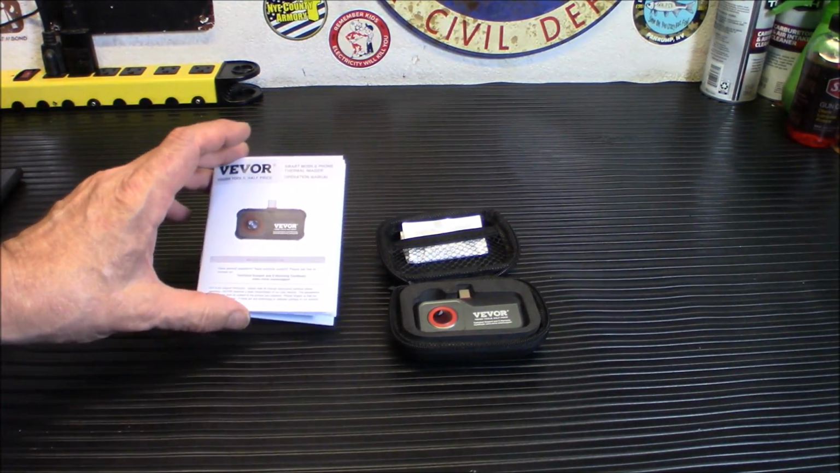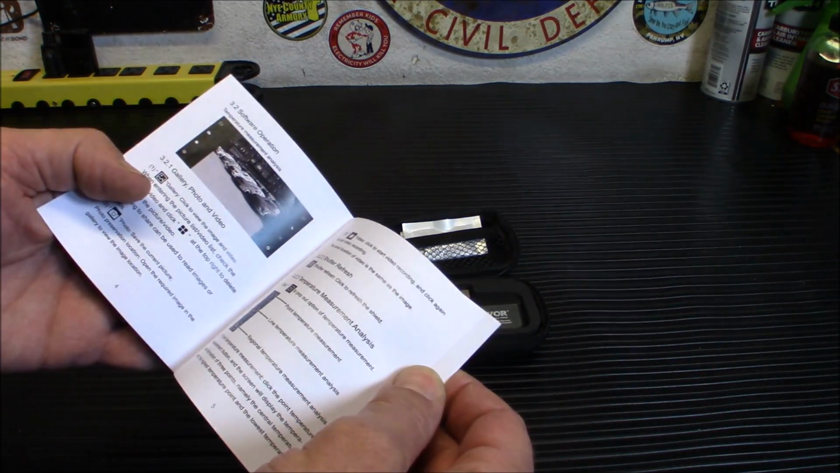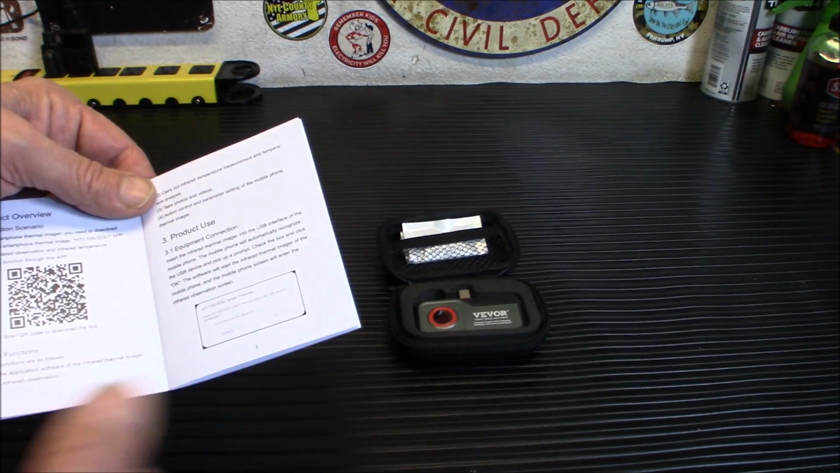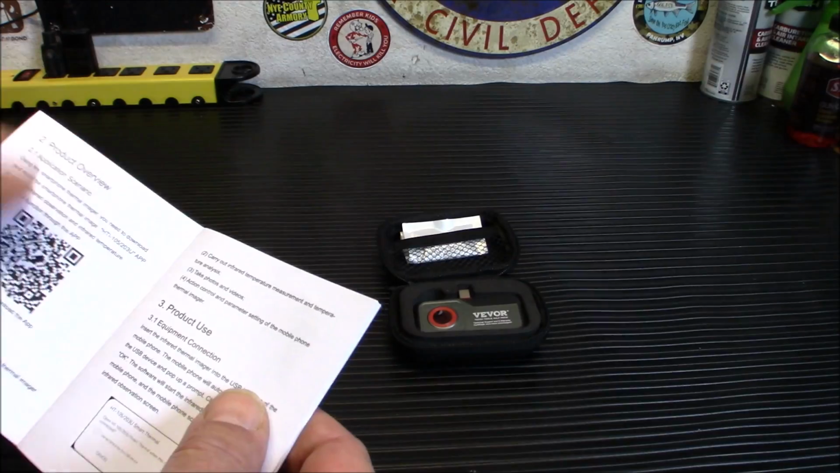But definitely a cool little thing. And decent instructions, too. And again, here you go. You know, you can take pictures and stuff. The thumbnail picture in the beginning of the video was actually the picture that I took last night. And there's your way to get the code, to get the app.